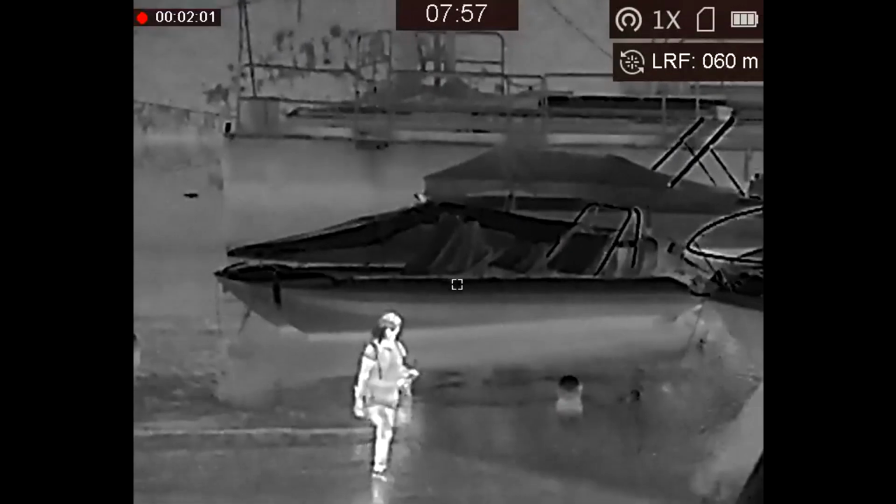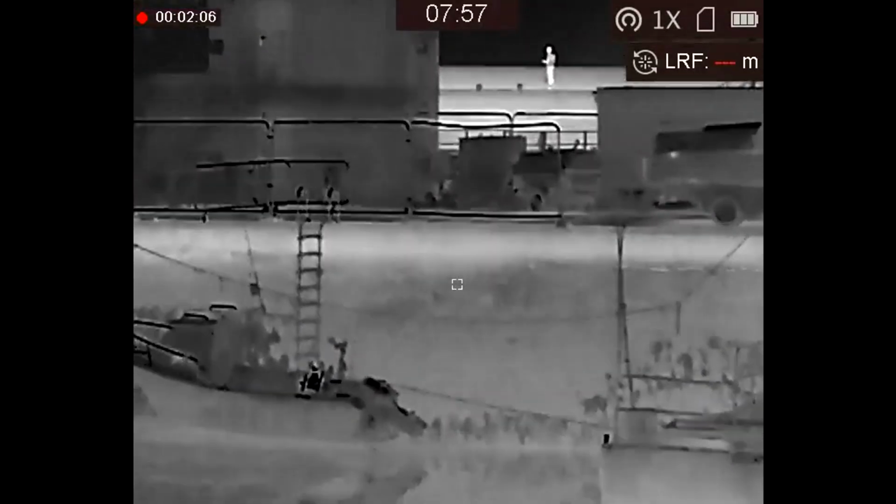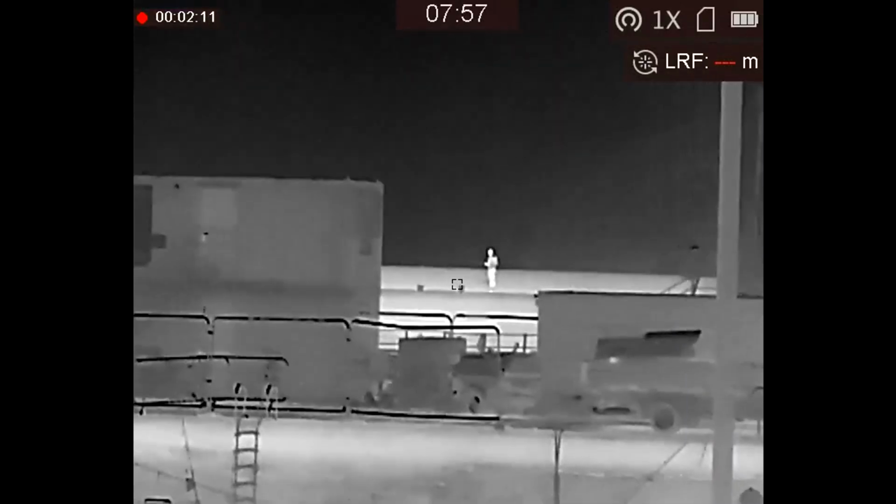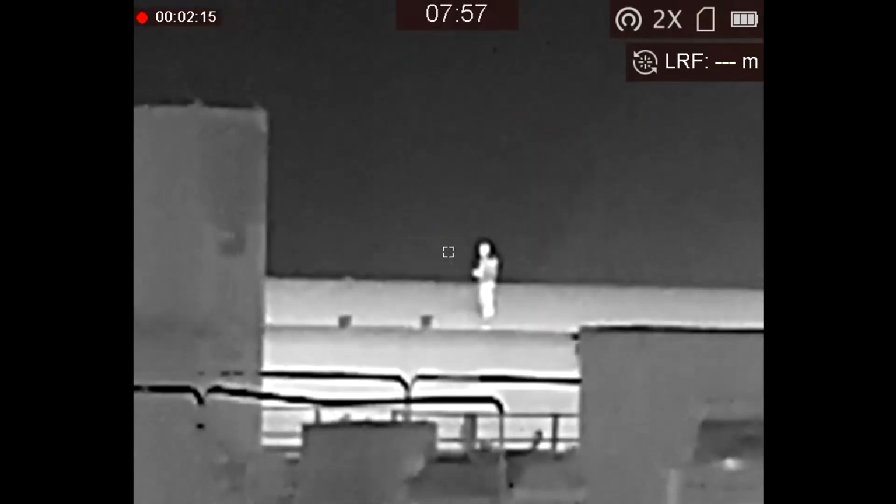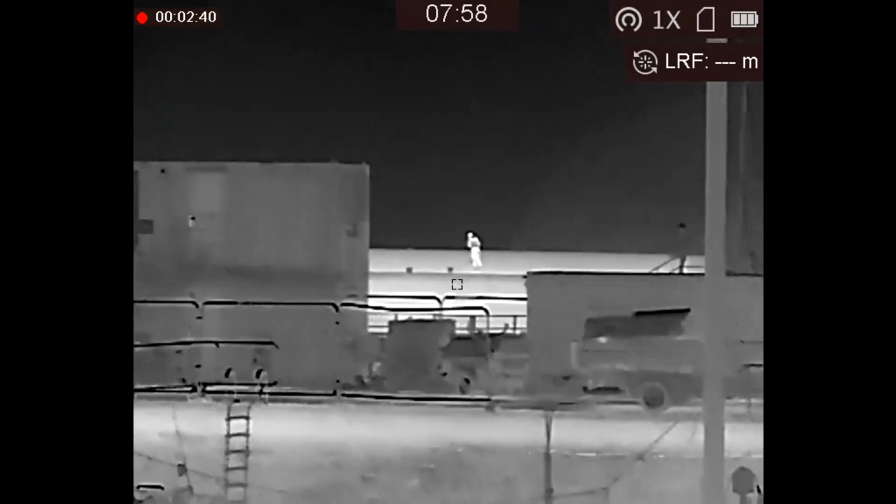Now the laser rangefinder got me a return there of 60 meters to that boat. So it's struggling. The laser rangefinder is clearly attempting to get through the fog. So zooming 1 times, 2 times, 4 times, or 8 times. Again, it's handheld, so my apologies for the shakiness. And back out to 4 times with the scroll wheel, and then 2 times, and back to 1 times.